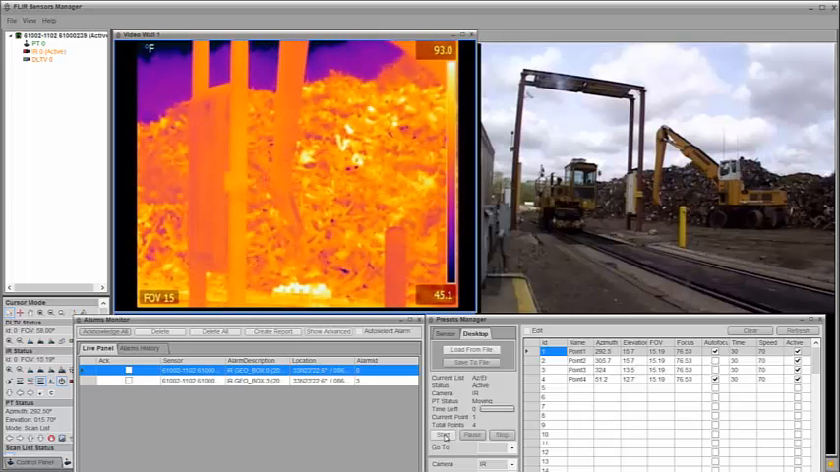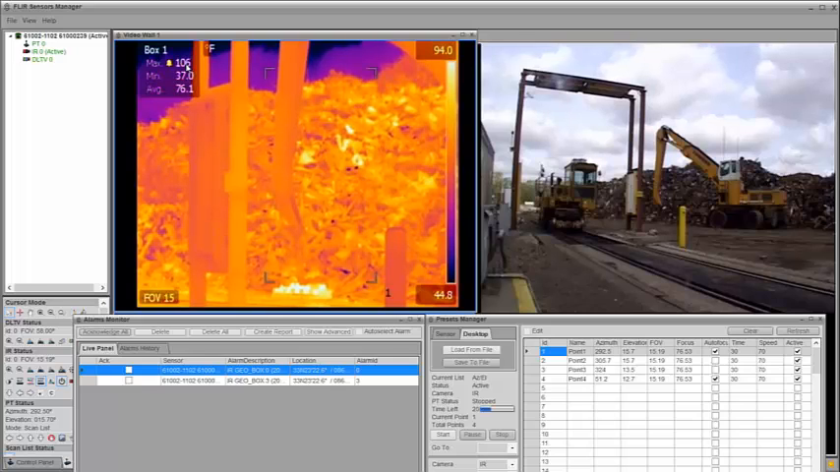have individualized stops. As we get to this first one, you'll see that we have come into this location. There's a hot spot down here on the bottom, and we have drawn a box that you can see by the four corners, and then the information is displayed in the upper left hand corner with a maximum of 105, 106. There is an alarm next to that. We had set an alarm point of about 100 on that, so it did go ahead and alarm.